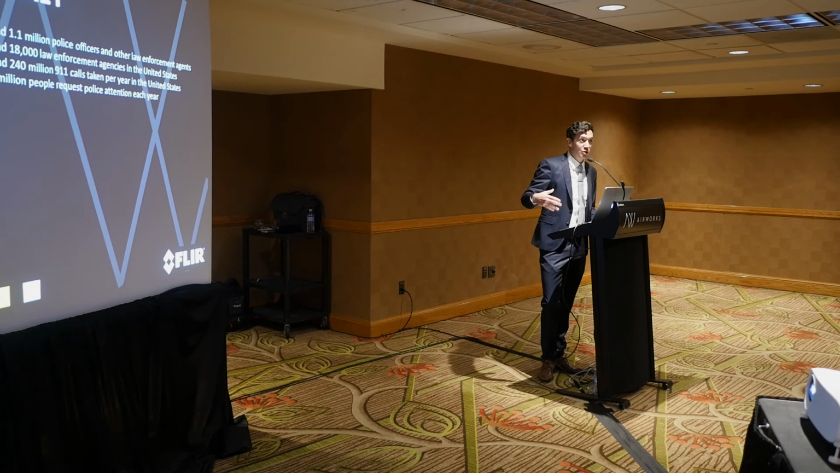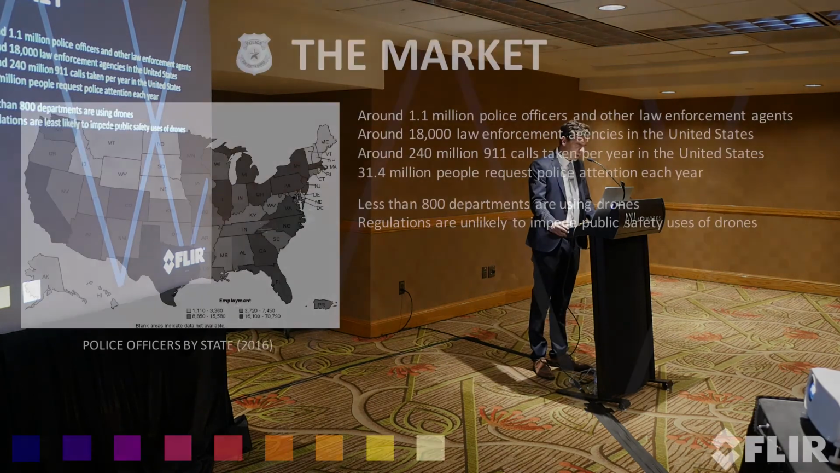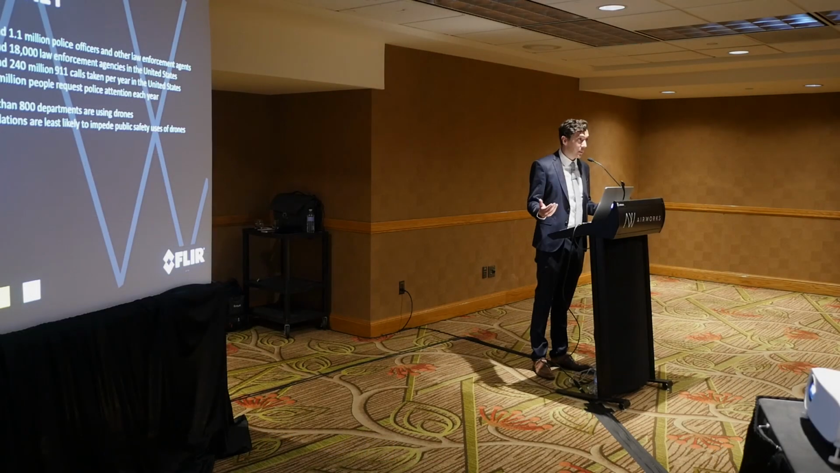The map on the left, just another claim saying that this is not a regional thing. This is the population of law enforcement agents by state. It's not regional. It's not just in the United States. This is a global opportunity for us to develop technology that really has meaning. From my estimation, again, there's about 800 law enforcement agencies that are using drones today out of the 18,000. So there's still a huge opportunity for us to pioneer something very important.